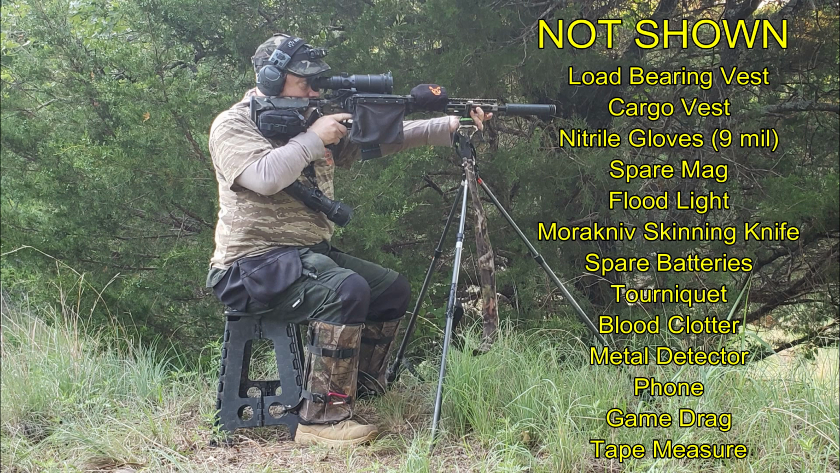I'm going to have a floodlight. I've got a Mora knife for doing the skinning and the necropsy work that I do. I've always got spare batteries. I've got a tourniquet. I've got some sort of blood clotting agent. I've got my metal detector with me. Of course, I've always got a phone with me. I've got a game drag. And I've got my tape measure. And all this gear I use on almost every hunt, except again for any of the emergency gear.